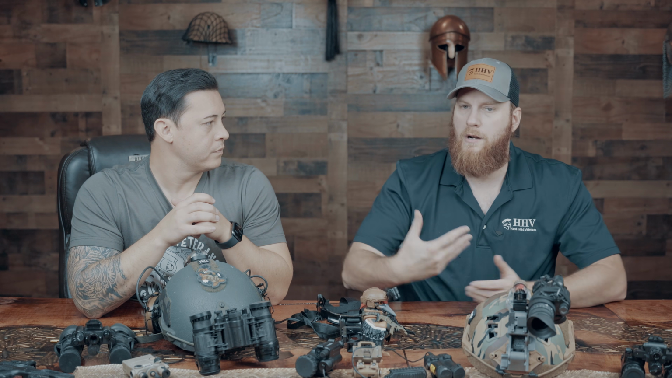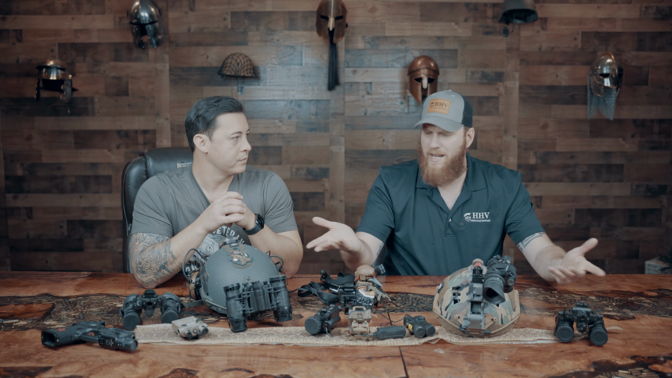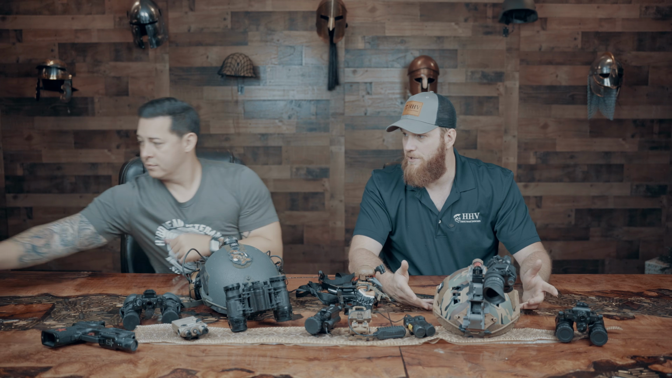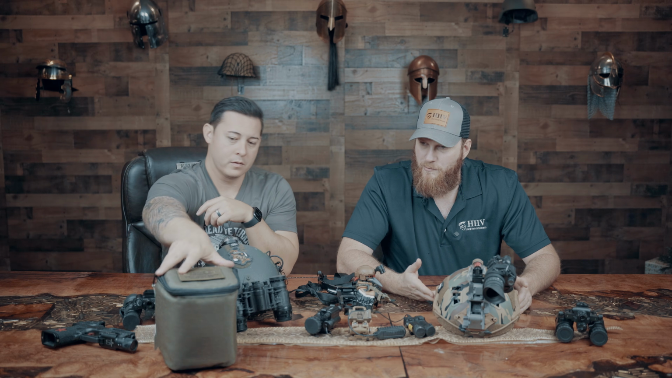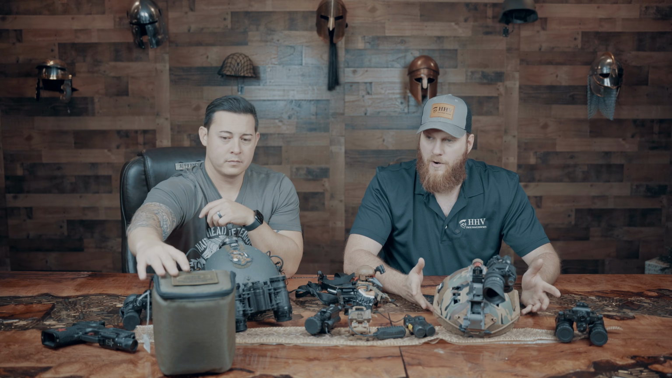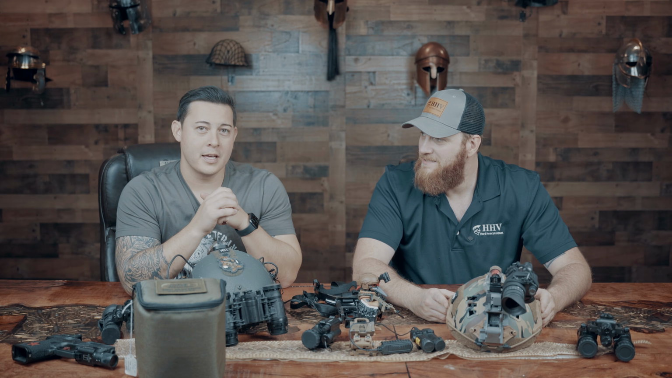If we were doing a longer op where we were carrying a ruck, then it was kind of the same thing. Most night vision is going to come with a bag, and that bag would become our storage solution. Yeah, we got one off camera. Something like this, they have MOLLE on the back, but we wouldn't MOLLE them. It would become the pouch where the night vision lived inside of our rucksack for the days and weeks that we would be out on longer ops. Take care of your gear and it will take care of you.